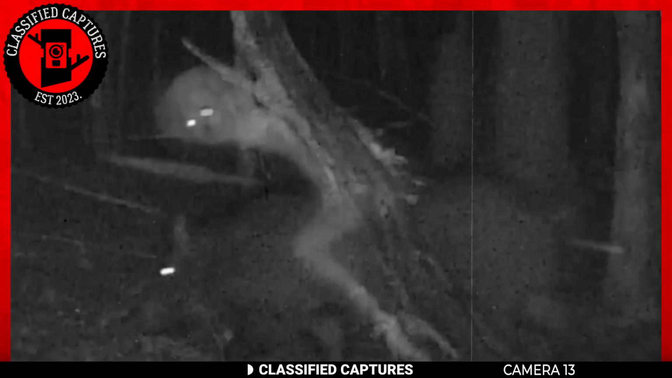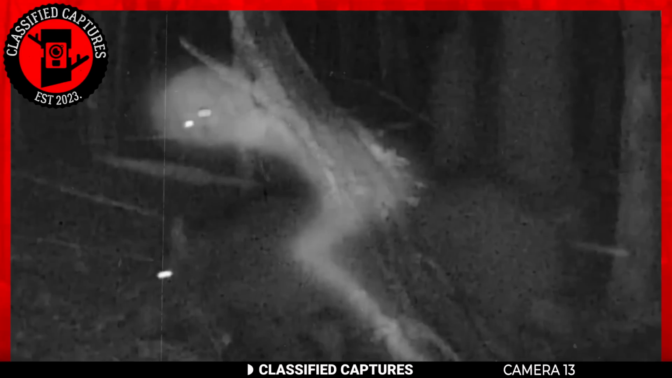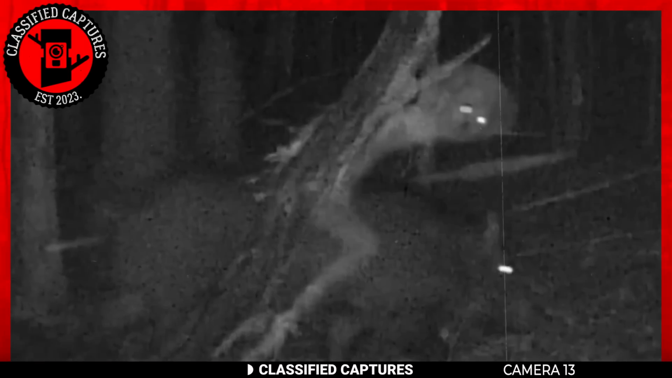I've never seen an alien before, but if you were to ask me what an alien looked like, I would certainly imagine it to be something like this. This footage was not, however, taken in space or on the moon. Instead, it was captured by the Trailcam in the Royal National Park of Sydney. Yes, it was taken on Earth.